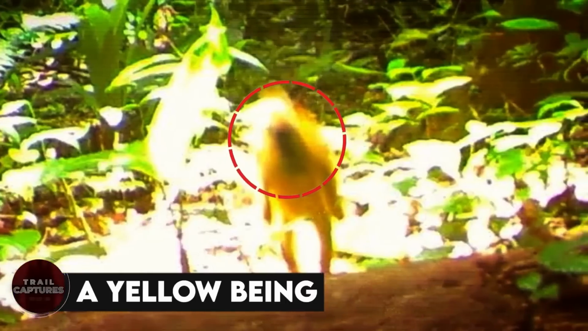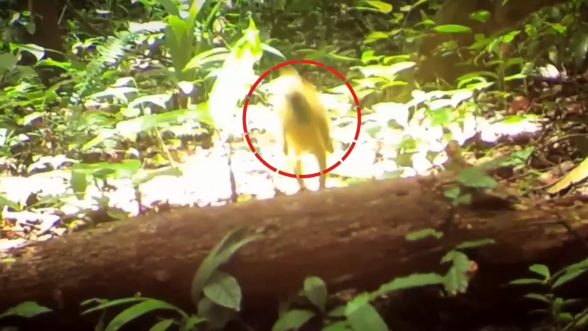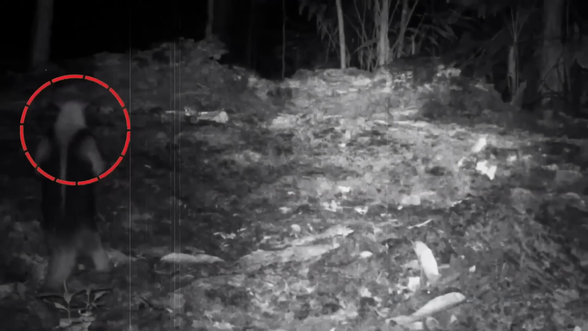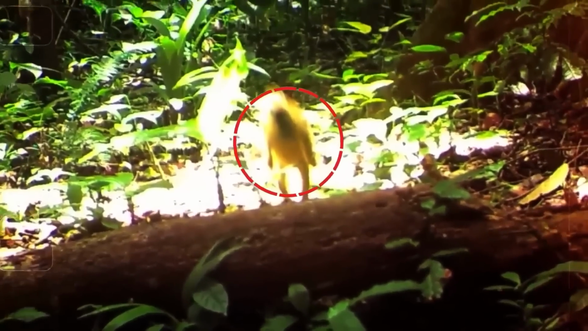A yellow being. Now, this might be just a picture captured by a trail cam, but this is as unusual and as creepy as every other entry. A yellow-colored creature, but with long legs and a human-like appearance. And for those of you thinking it was a bird, well, that's not how birds look.